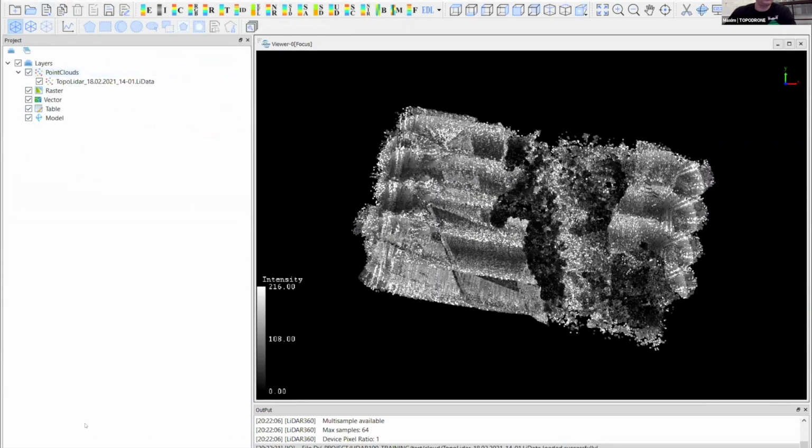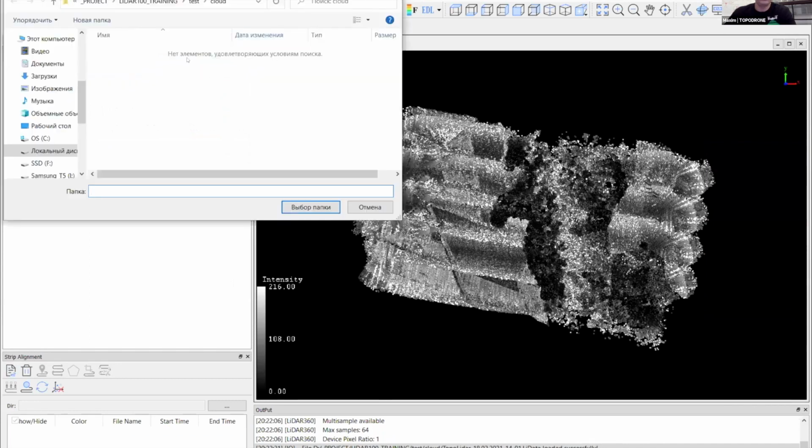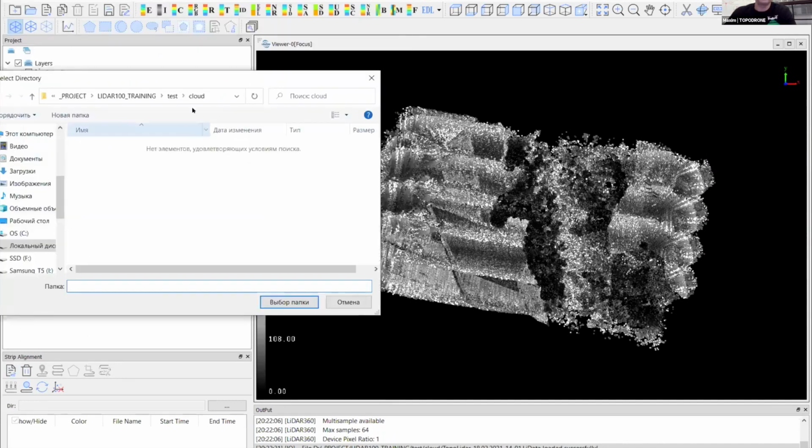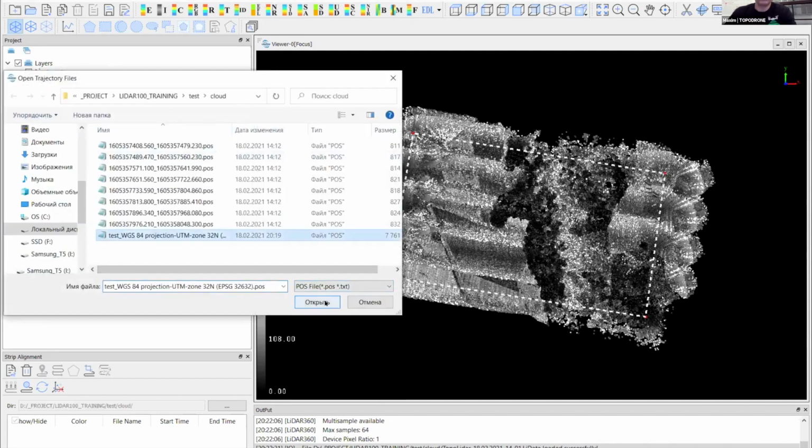The next step, we should open the strip alignment interface, and we should upload the trajectory first. And our software generates the trajectory in a local coordinate system as well.